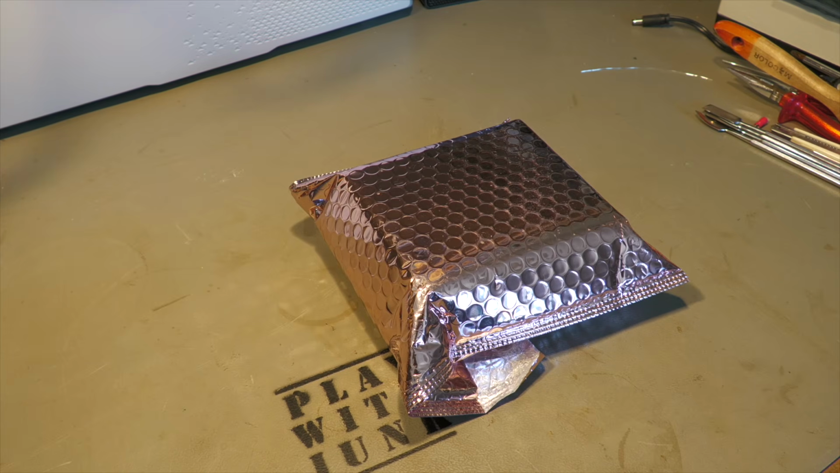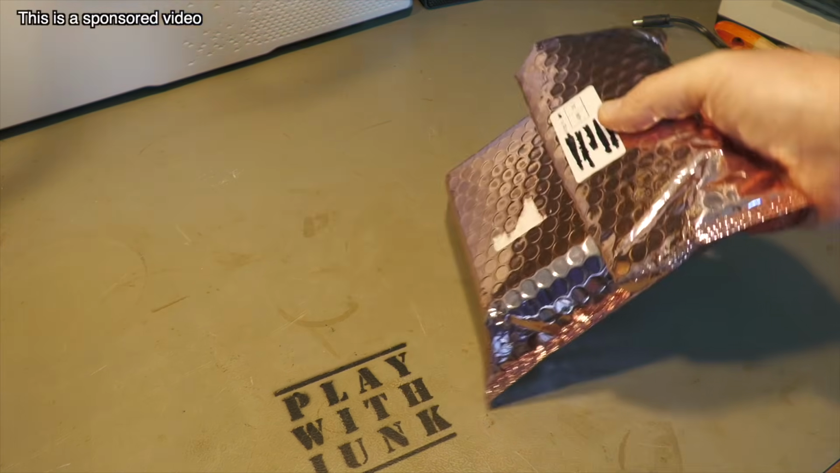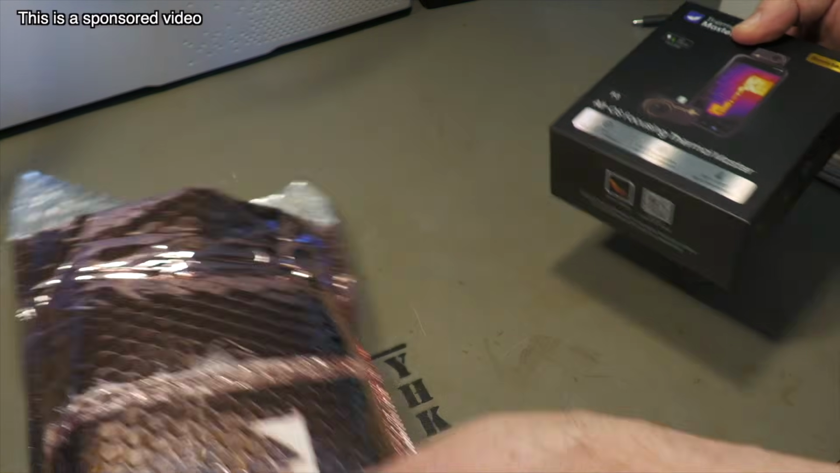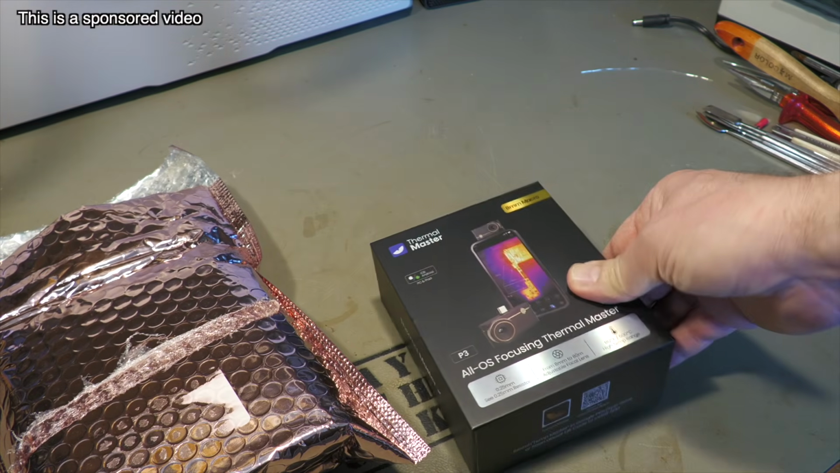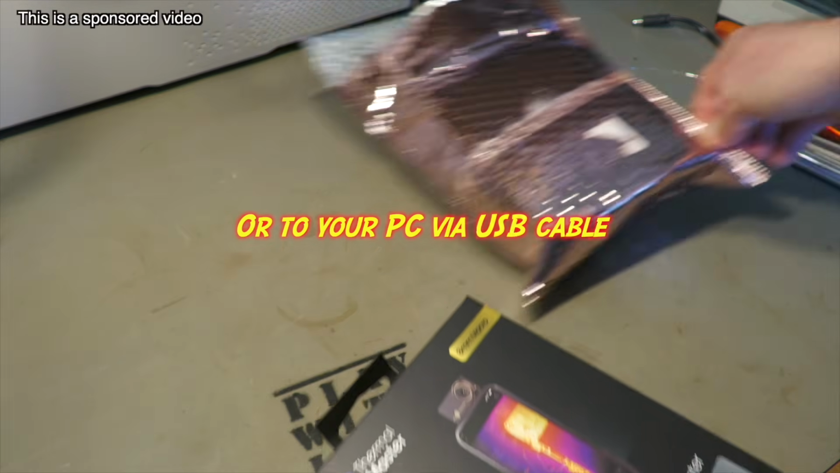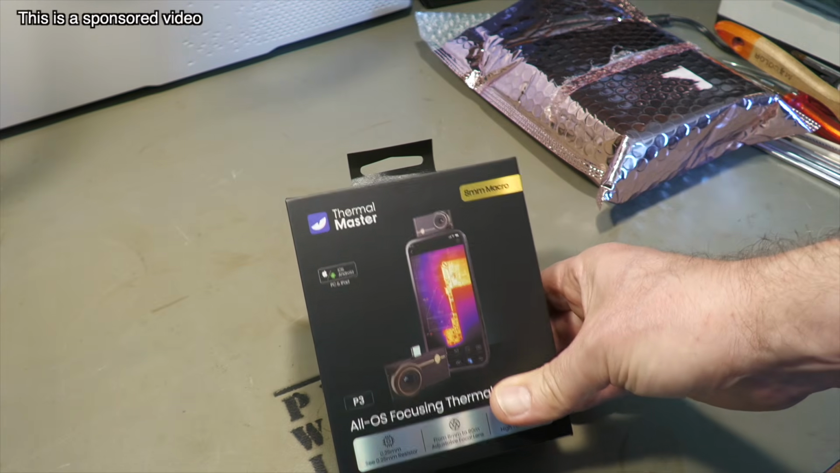Good morning, everybody. I got a package from my Chinese friends, and today we got a thermal camera. But a small one which connects directly to your phone or tablet. And well, we will see how good it actually is.